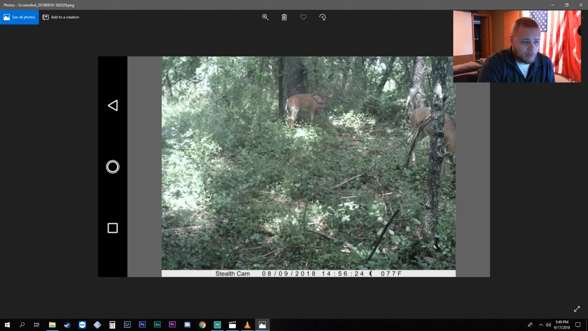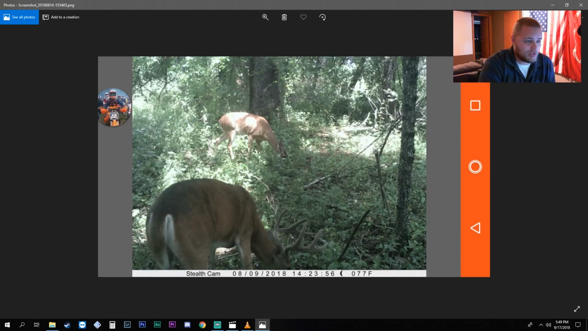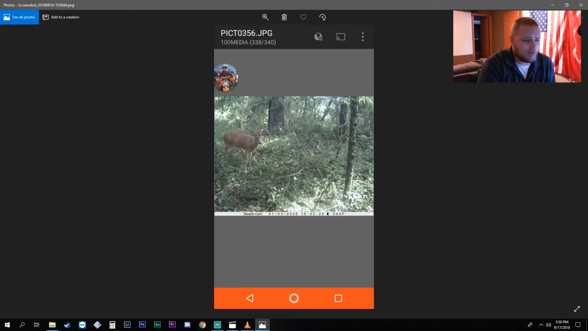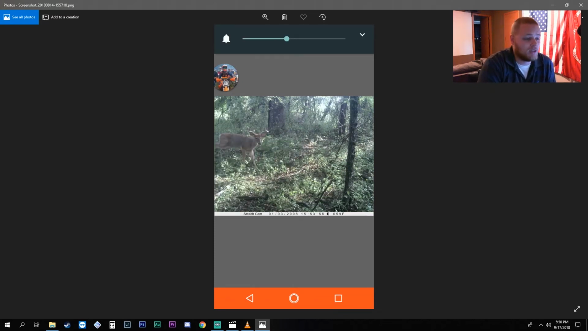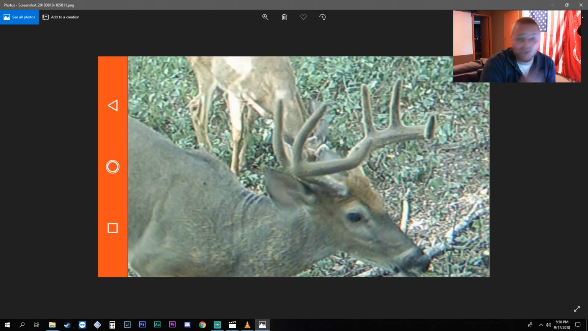So you had the no brow tine buck there, and then you had that giant there. Just some beauties walking around together. Look at that. Look at that guy right there. It's just beautiful. Some great bucks that he had submitted and sent in for us to view. And he'll be sending in one more hopefully here soon. Resending those kill pictures he got. He put one down. So congratulations to him.